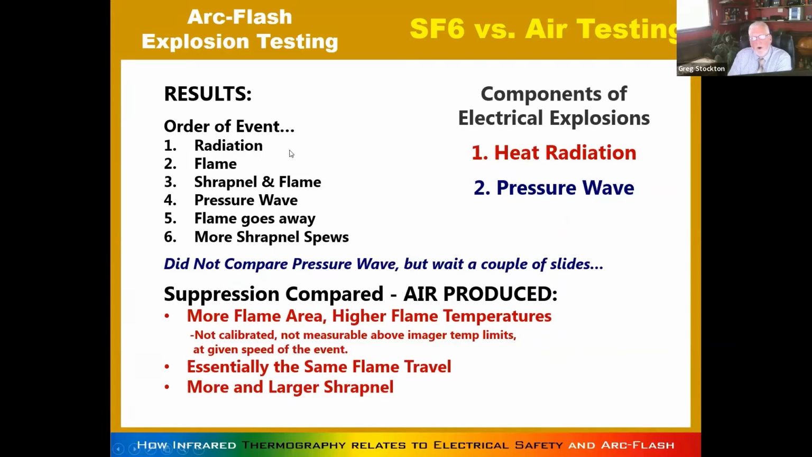This is the order of the event. First you get radiation, bam. Then you get flame. Then you get shrapnel with the flame. Then you get a pressure wave. Then the flame goes away and more shrapnel shoots out.